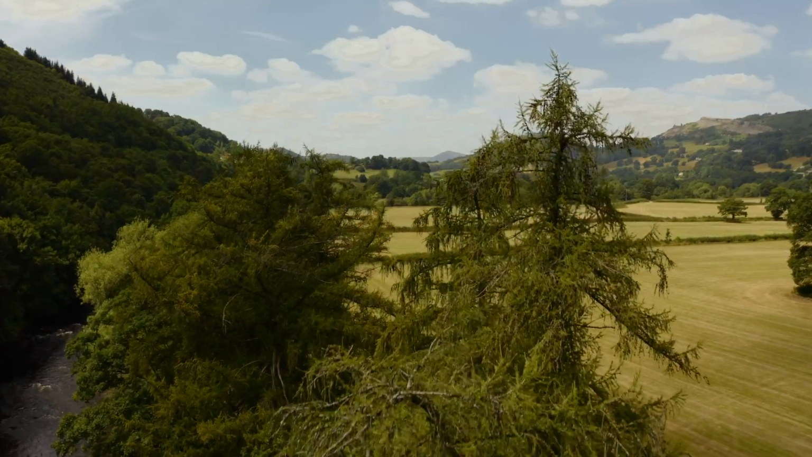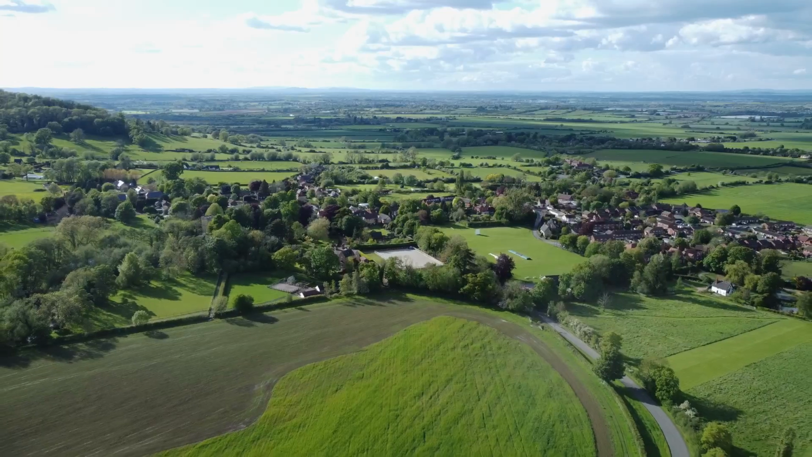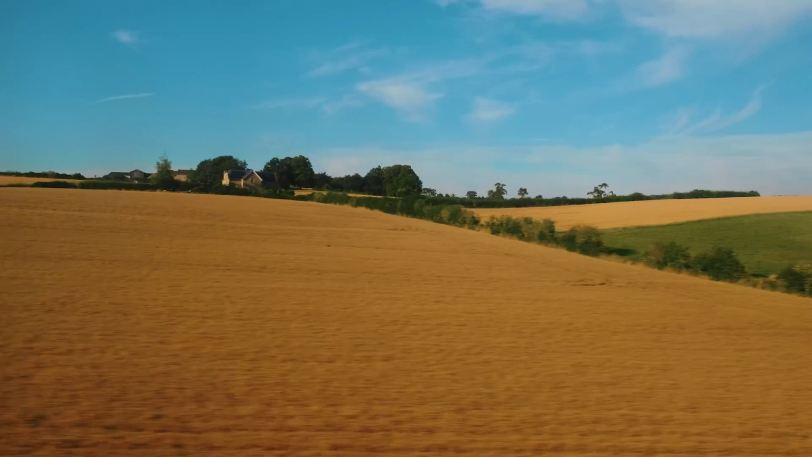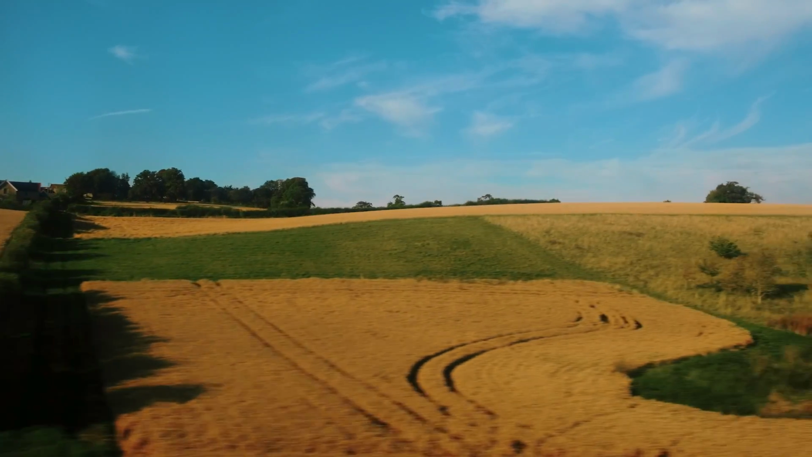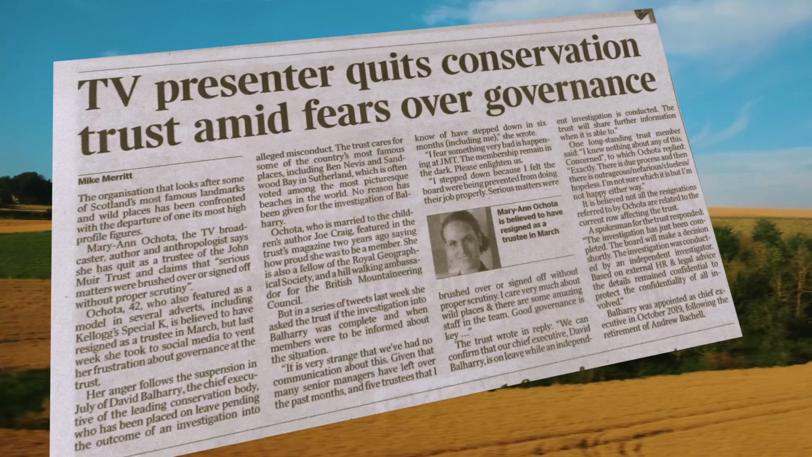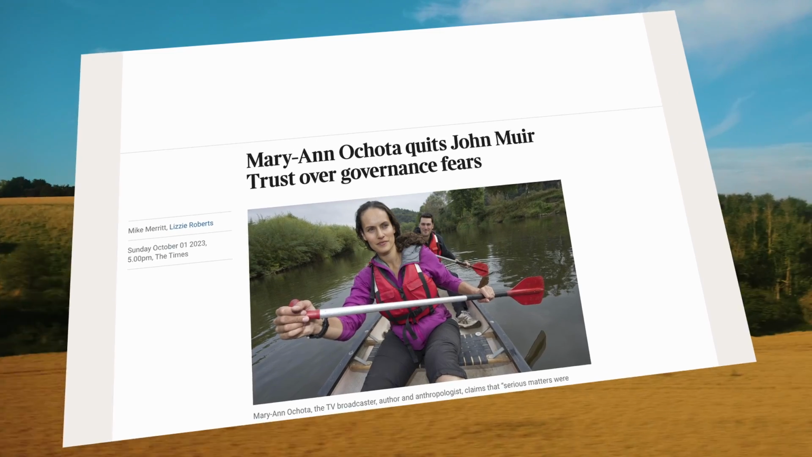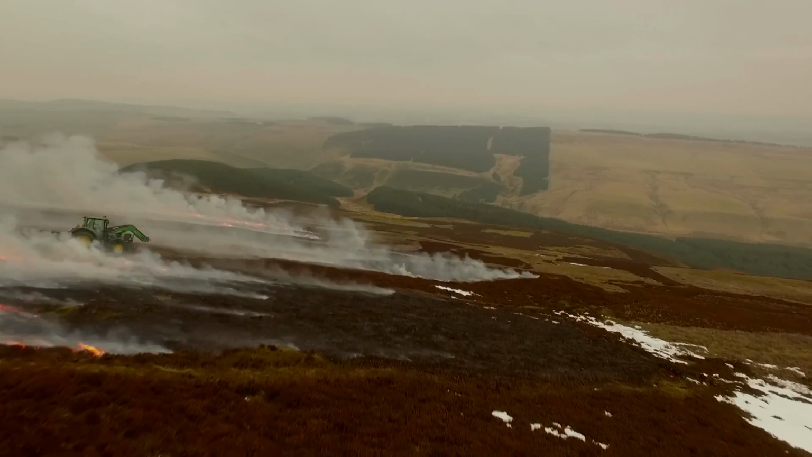The big conservation industry landowners are under pressure from their members to drop their woke policies. A report in the Times newspaper says that the National Trust in England is defending its campaigning on nature from the lobby group Restore, which is attempting to put its own people on the National Trust board. Meanwhile, another major landowner in trouble has seen a flurry of resignations from its board. Broadcaster and author Mary Ann O'Carter has resigned from the John Muir Trust, while its chief executive remains under investigation.